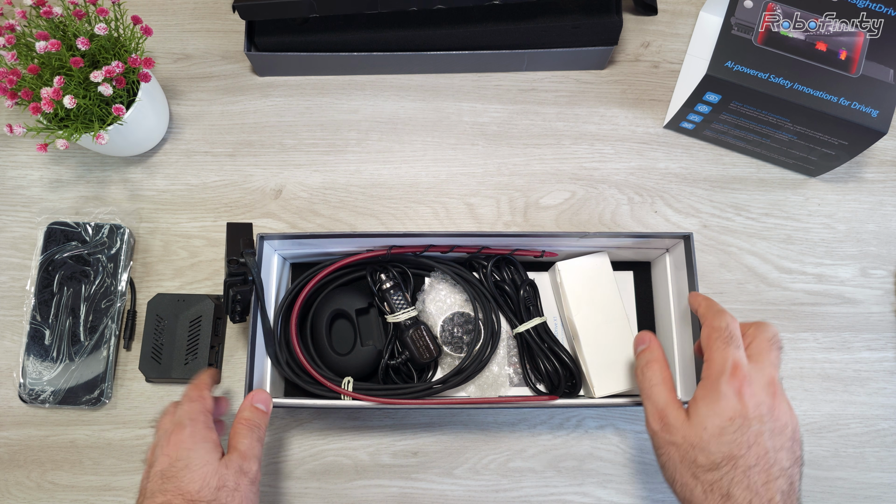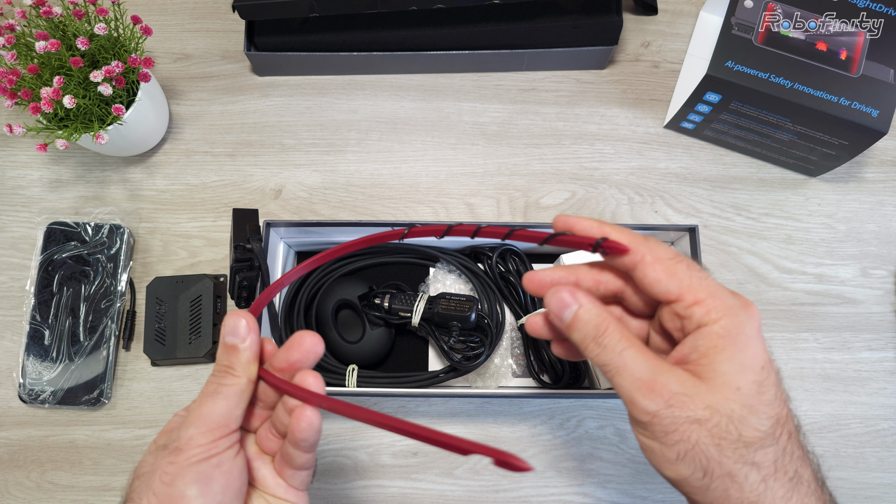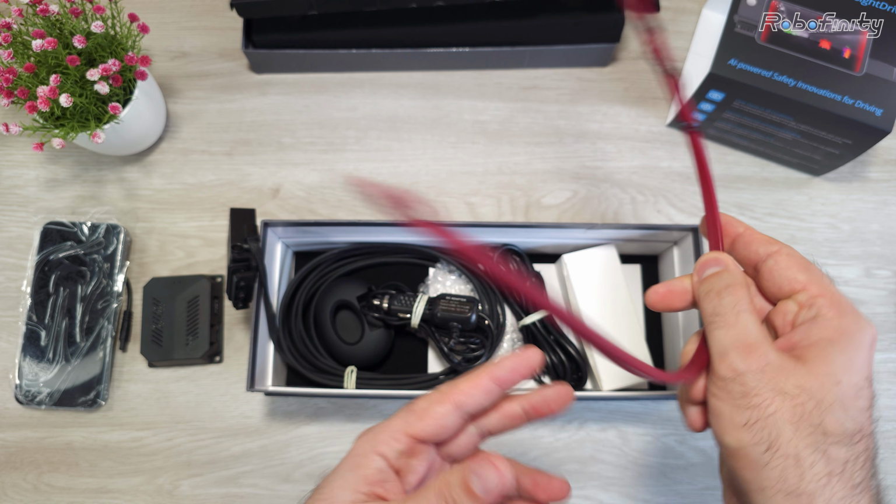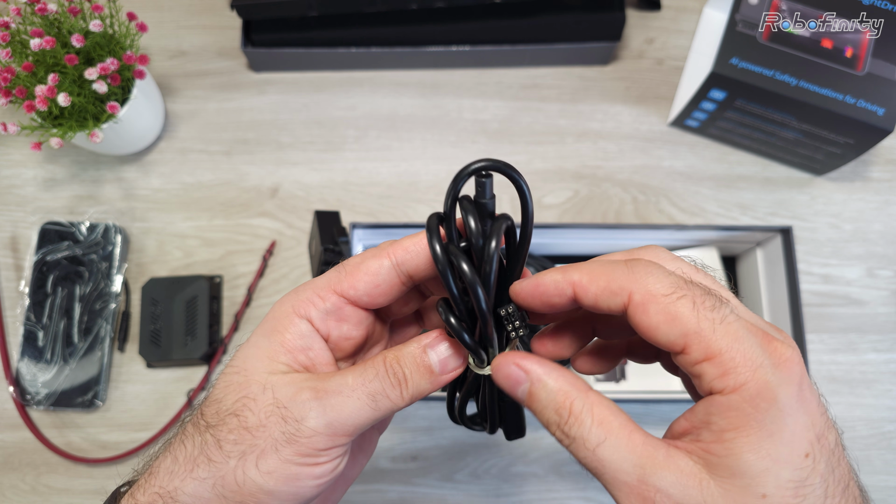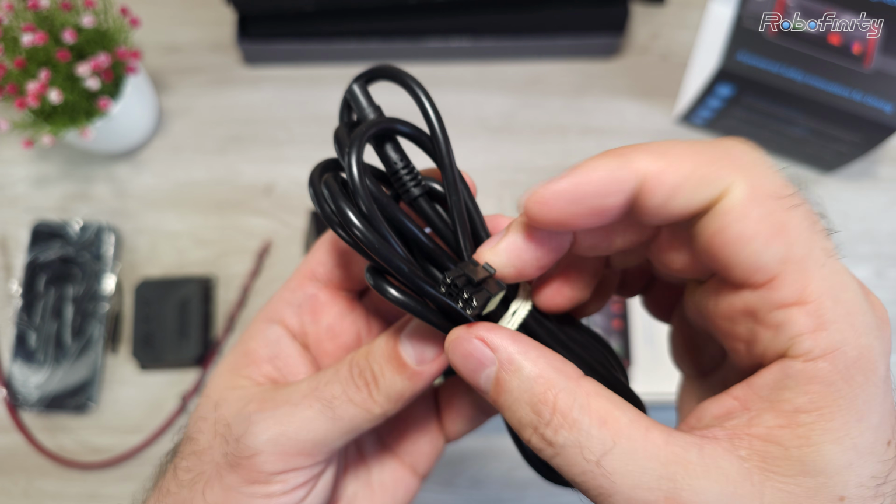And here we have the rest of the accessories and cables. This accessory is supposed to help you push the cable through holes. I'm not exactly sure how that would work. Here we have a cable with an 8-pin Molex and 2 other connections that connects the main computing unit with the power and the screen.